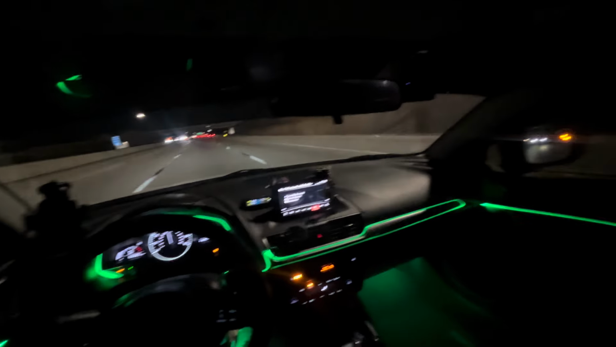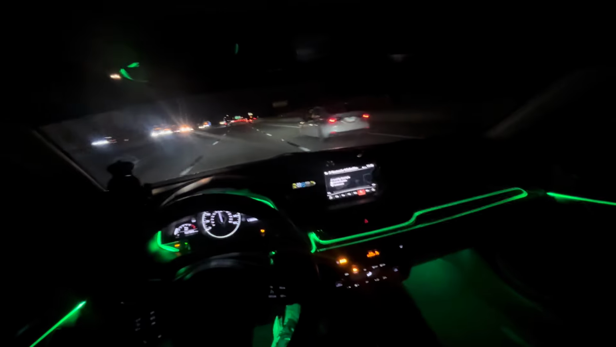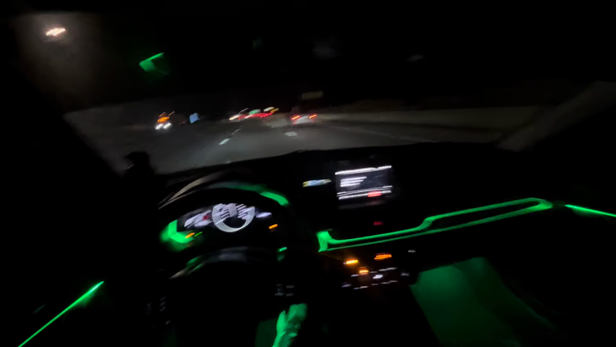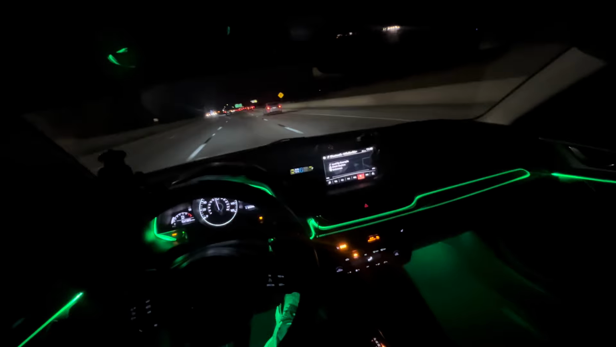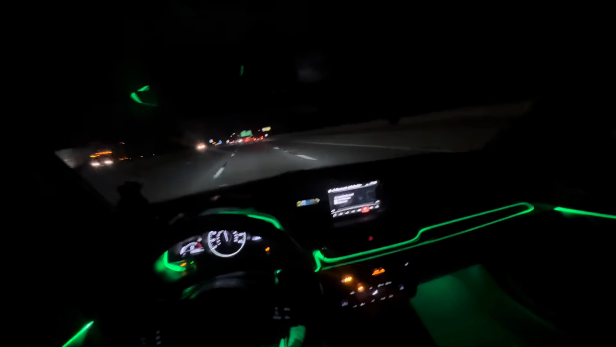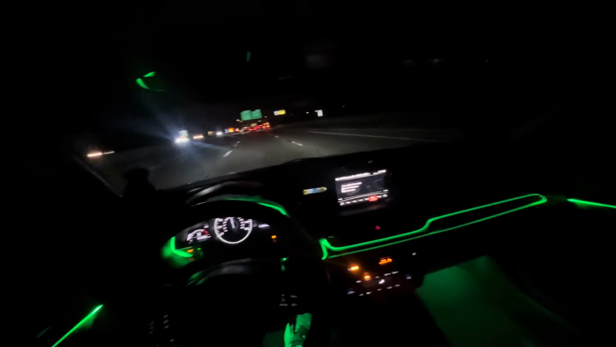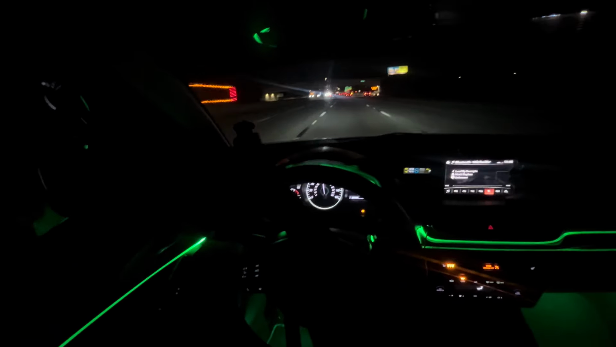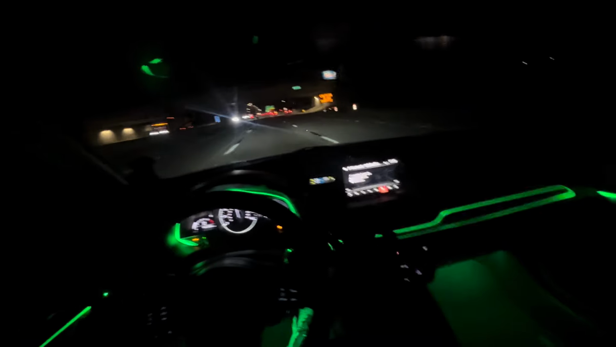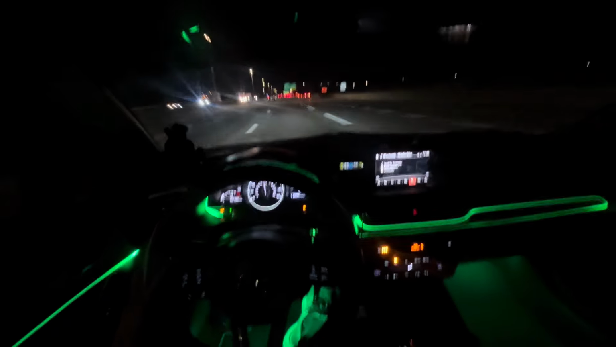Y'all getting over lanes like that? I knew it was a Toyota. I ain't gonna lie, after you drive for a minute and you seeing all the headlights... what was the point of that? What really was the point? You was over here. What the hell? Bruh is tripping.